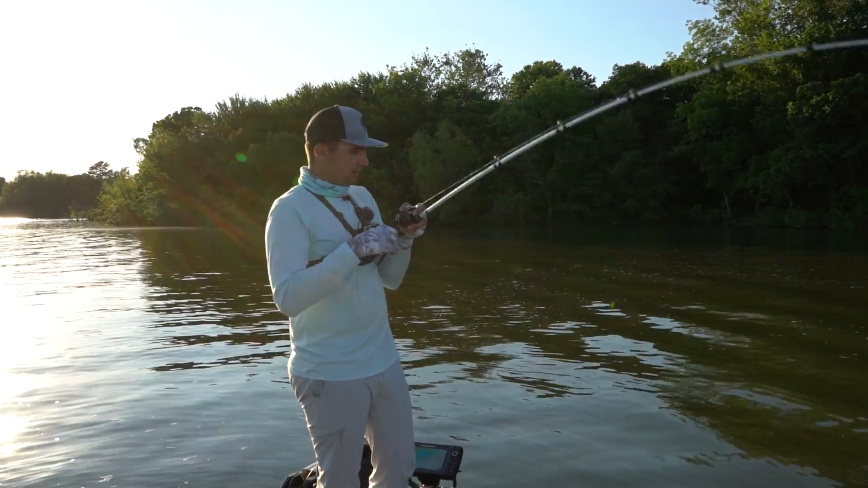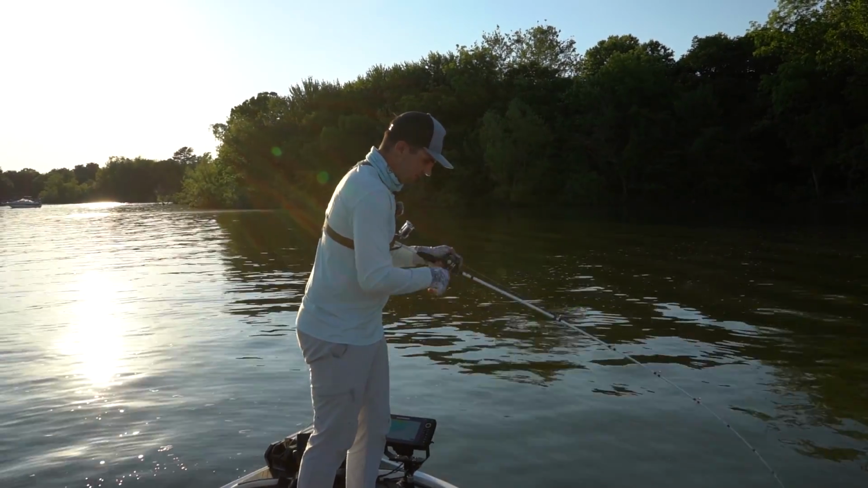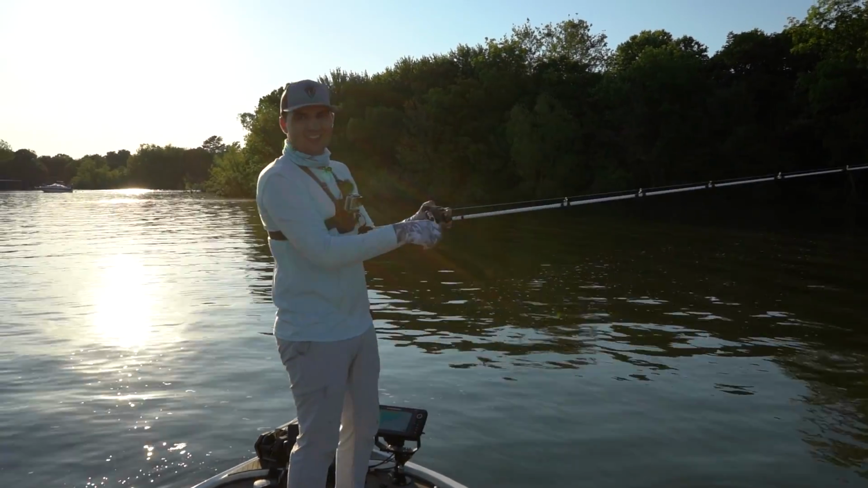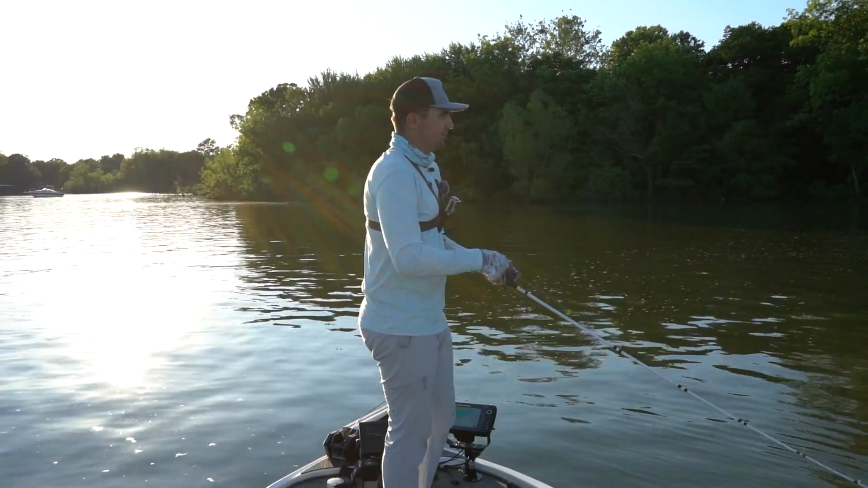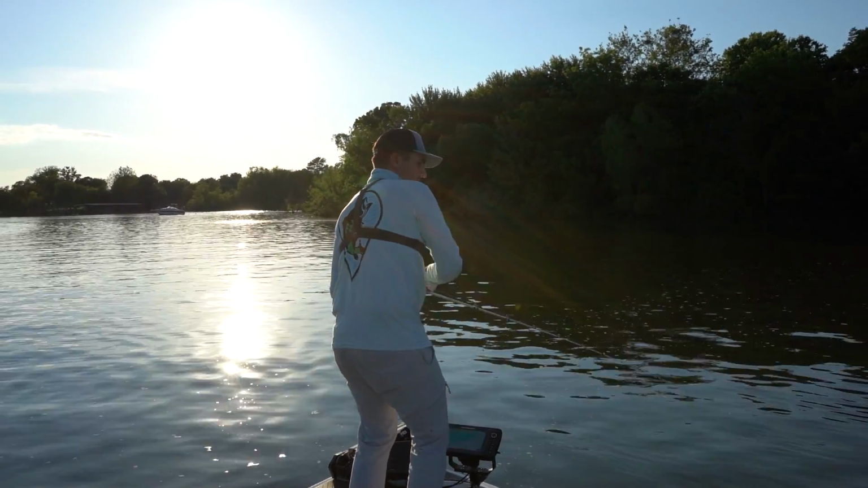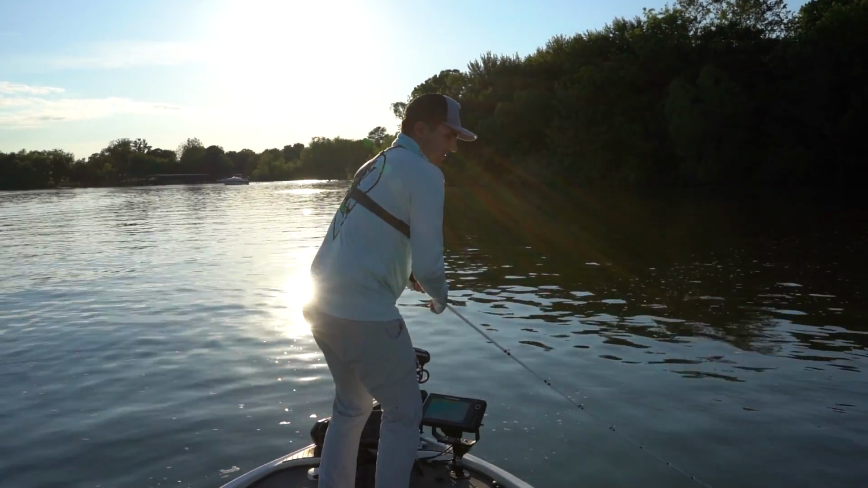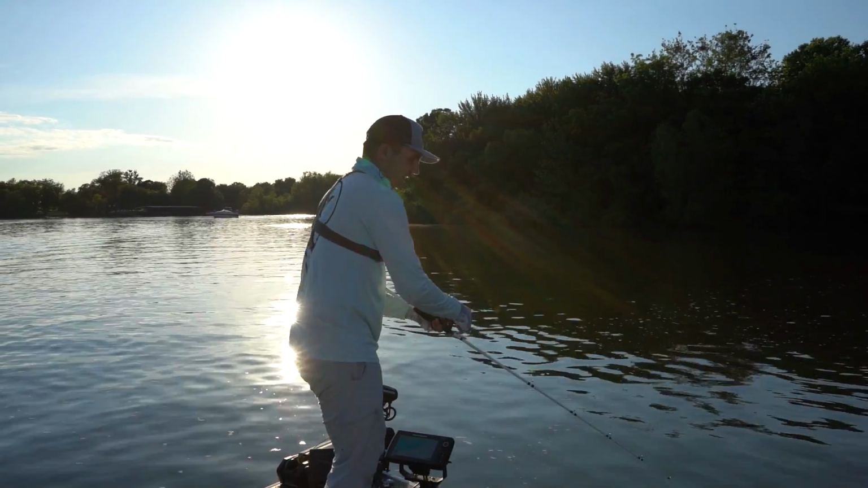Oh, there's one. Oh, one hit it. He didn't stay with it though. Got 30 minutes to try to cull out and not lose these fish. Golly. Got him. Good one. That feels like a better one. It feels like there's a bunch of them down there too. Stay on there, fish. This is the type of school I've been looking for all day, guys.